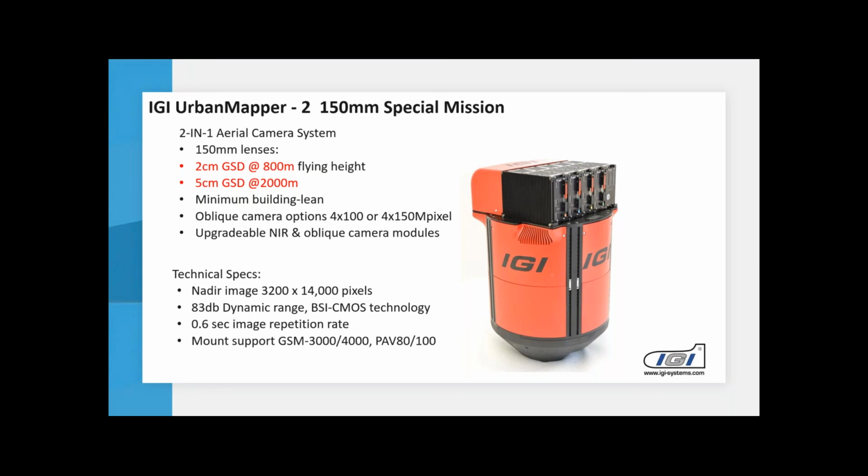It has been specially built for a customer who is operating in Eastern Europe, and they were not allowed to fly below a certain flight level over large cities. They still wanted to keep a high GSD, and with the 150 megapixel sensor and 150 millimeter lens, this is easily possible. In addition, what is quite nice is that you get a very small building lean, especially with very large buildings, so that you can see nicely into all the urban canyons.